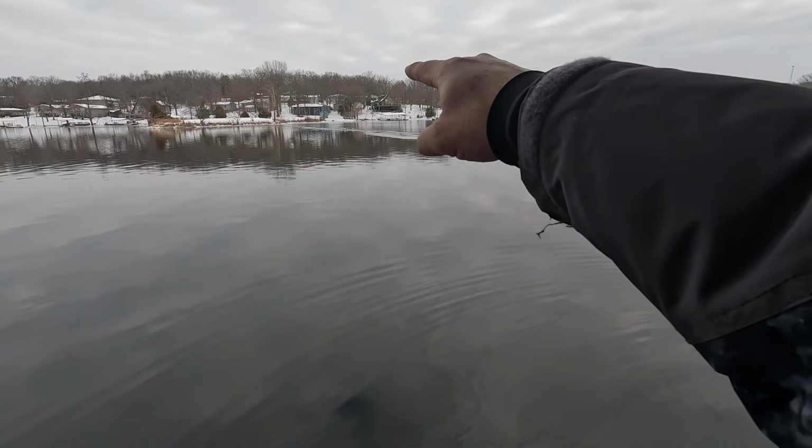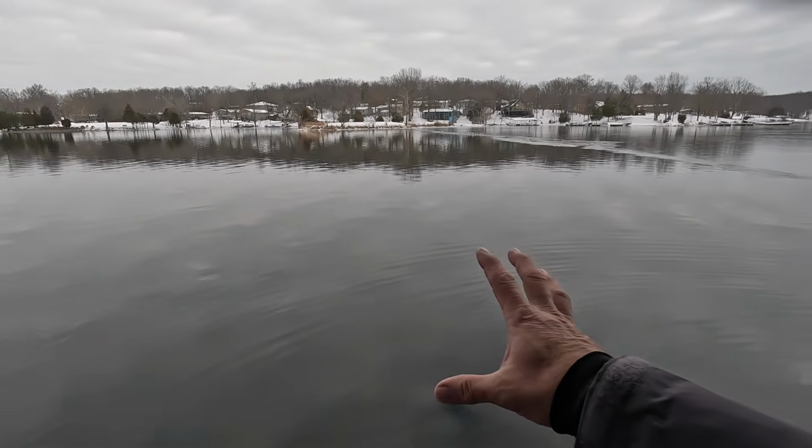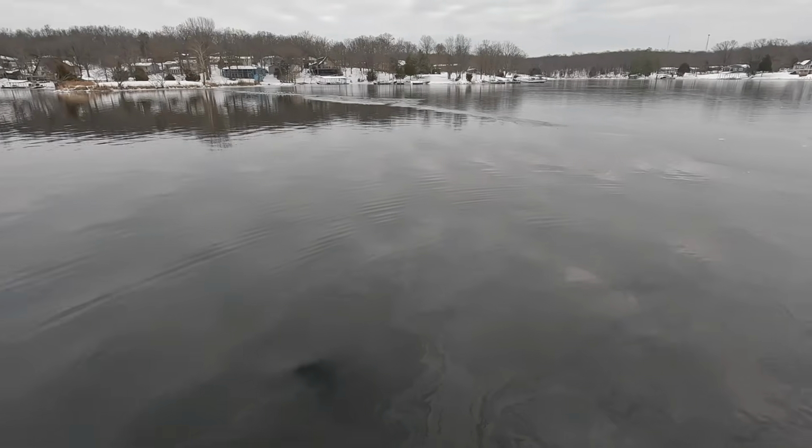See if I can get all the way over here. Right there. And that's the line of the ice. So we actually have free reign to get out there, and there's not going to be any boats out there.